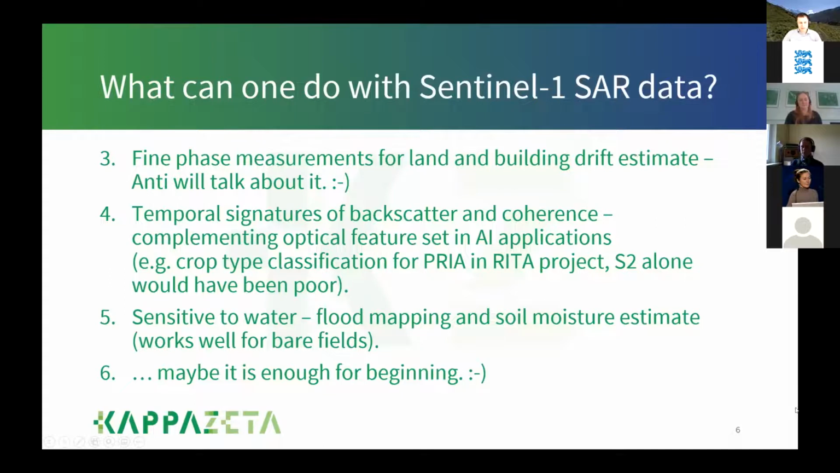And we could extend this list a lot, but I know I have just 15 minutes, so maybe it is enough. I encourage everybody to use SAR data. It's a very exciting world and a beautiful instrument.